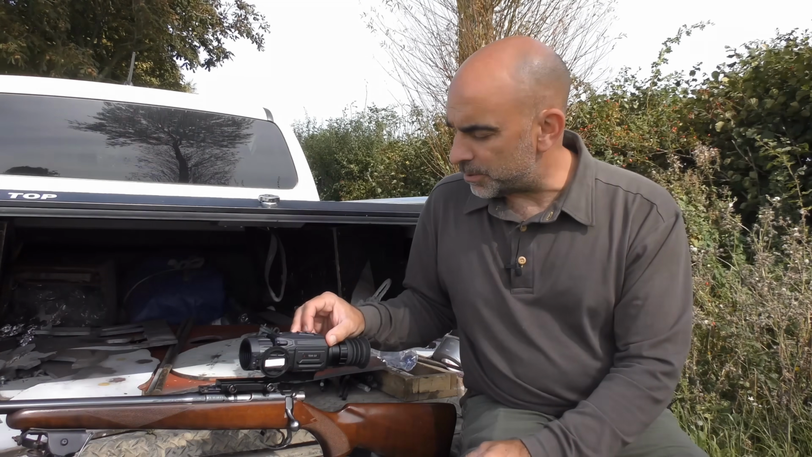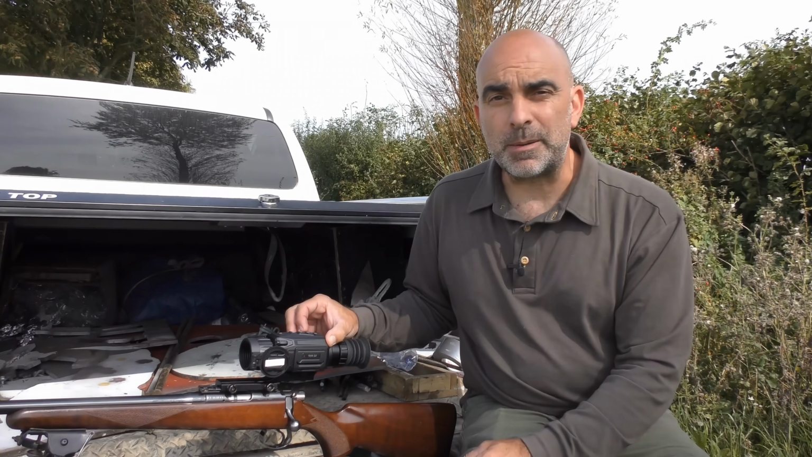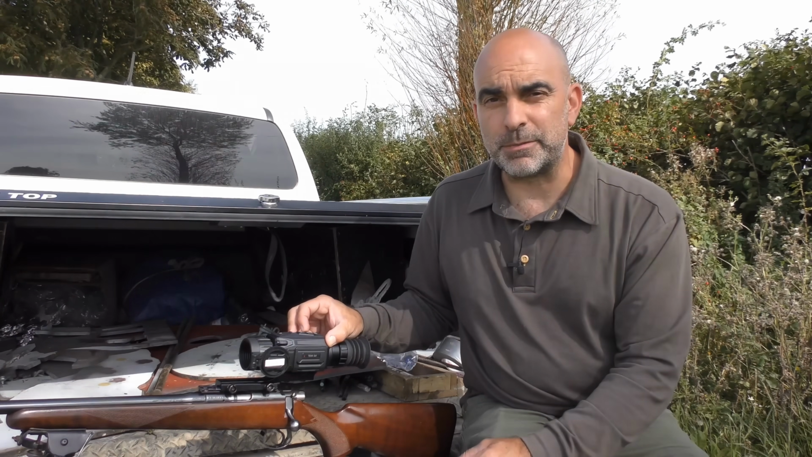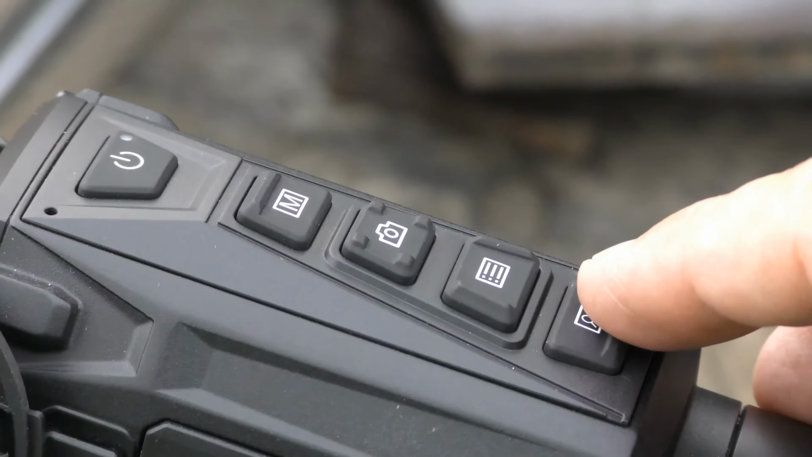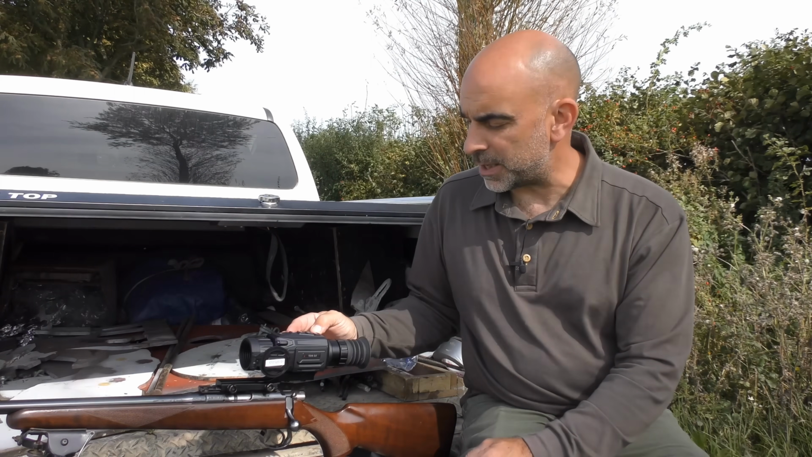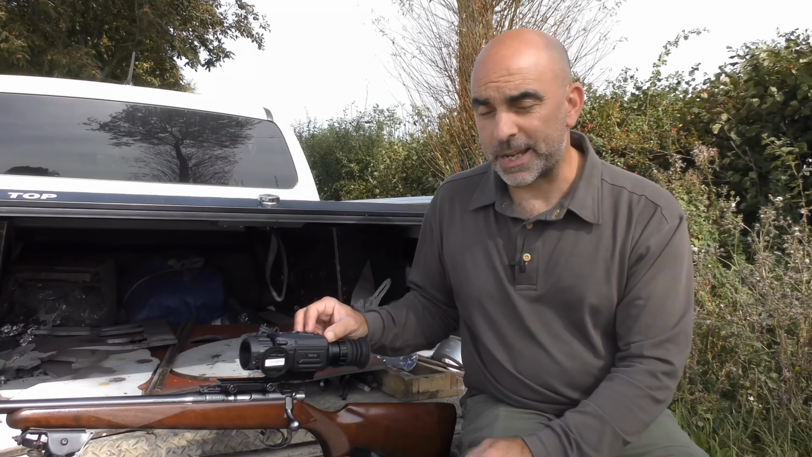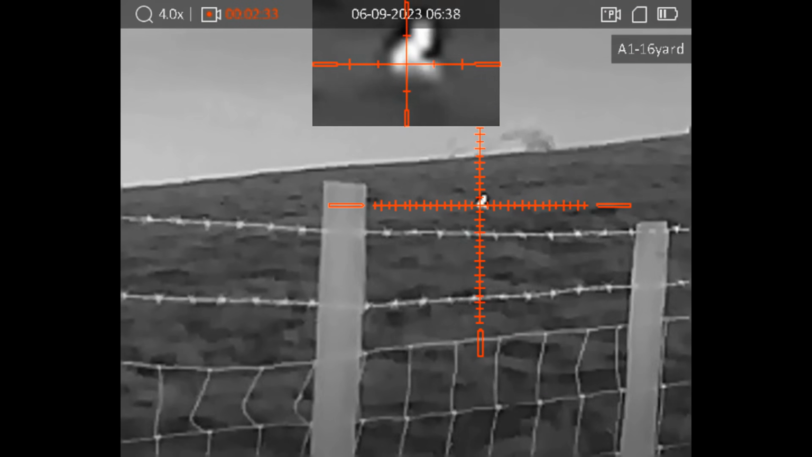And moving back onto the next button, we've got the menu button. A short press of that brings up a little sub menu which allows you to adjust brightness and contrast, and then a long press brings up the main menu where you can access all your features. And then finally, the button on the end here nearest the eyepiece is the magnification button, which allows you to step up through the magnification, and it's also got a PIP, picture-in-picture mode, so that's quite handy because you can keep the widescreen and have a more magnified image in the smaller box.